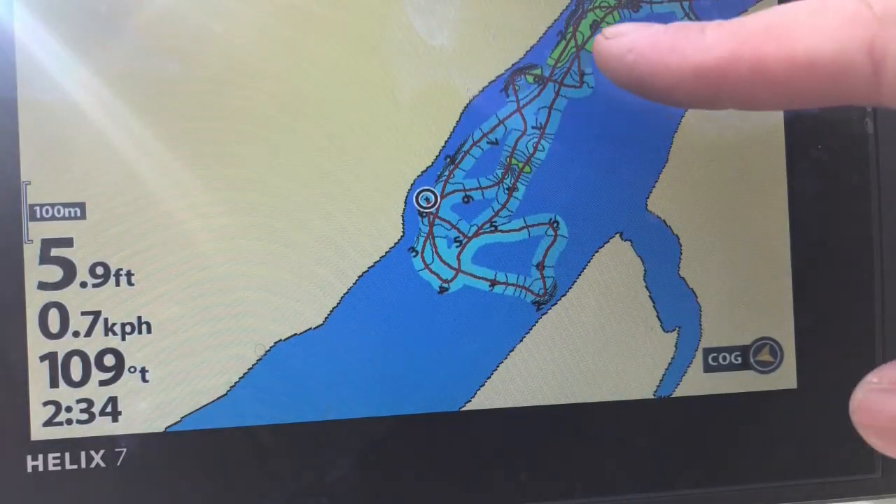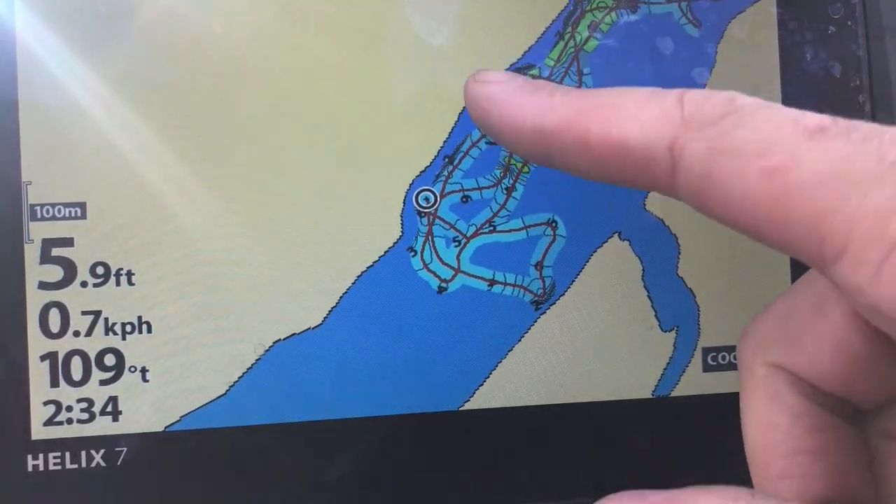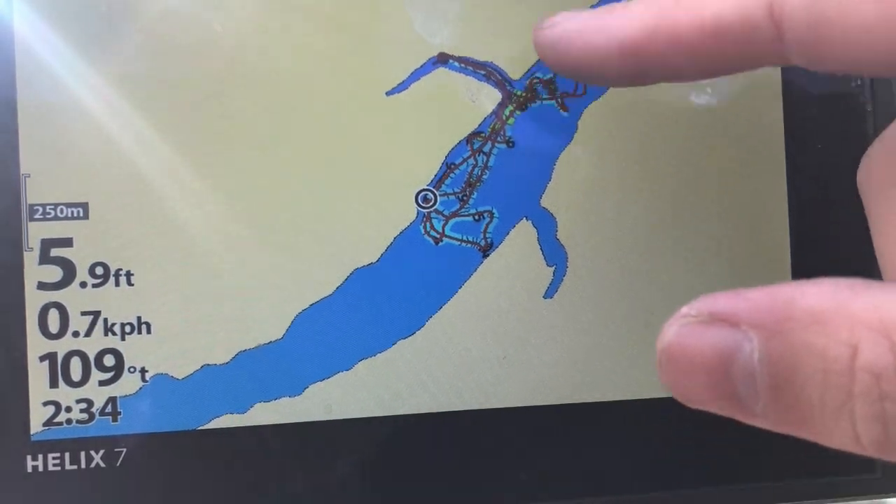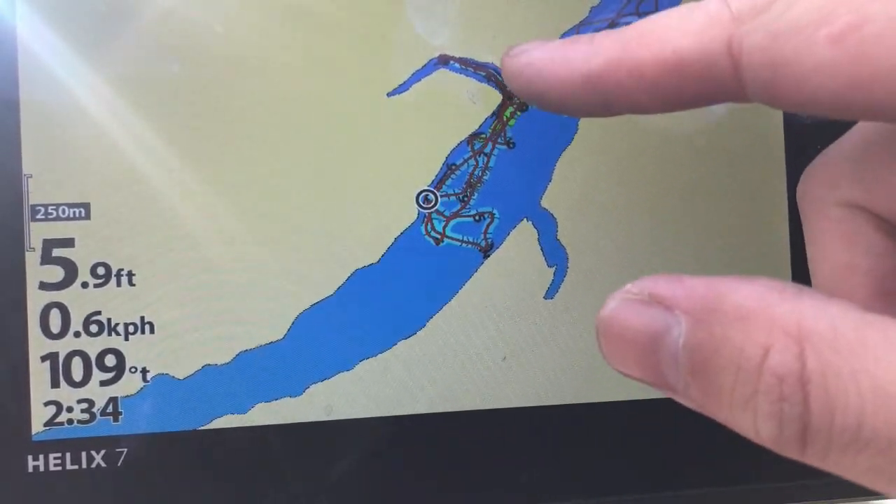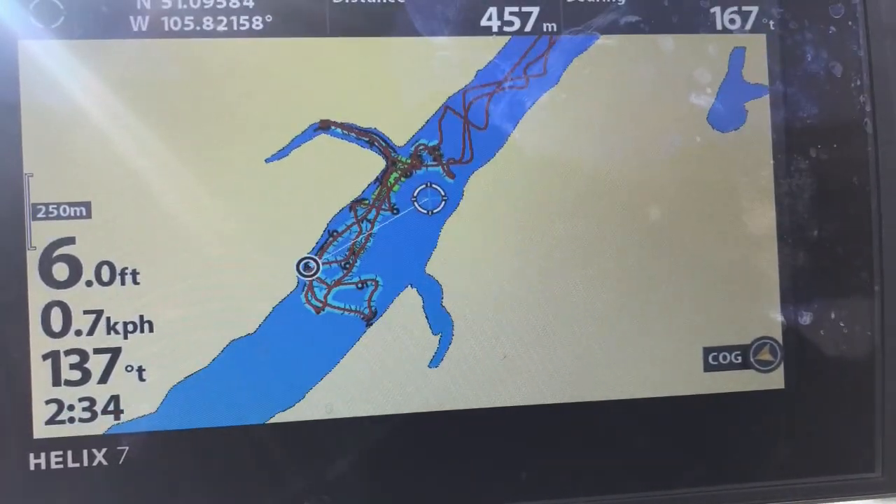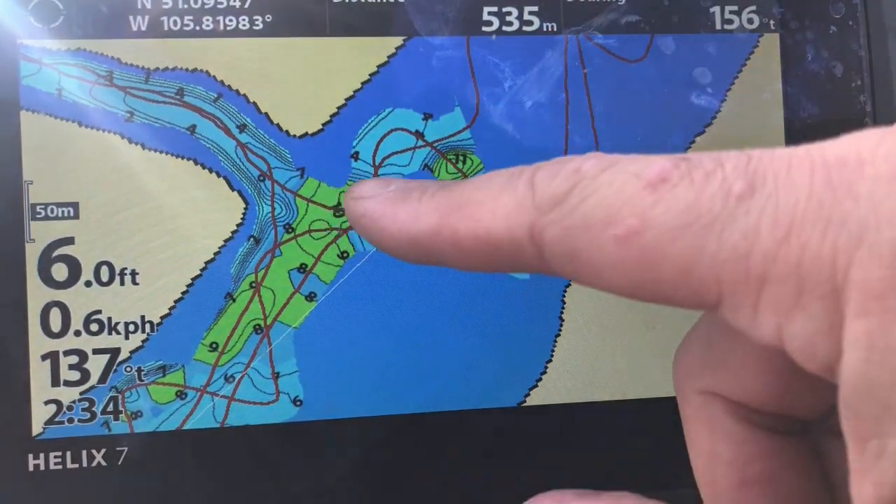So I've gotten down, and the deeper part of the river channel starts to fade out about here, which is fine because this is my point of interest where this little channel comes in. It gets deeper, and you can see it's more of an actual channel up here.